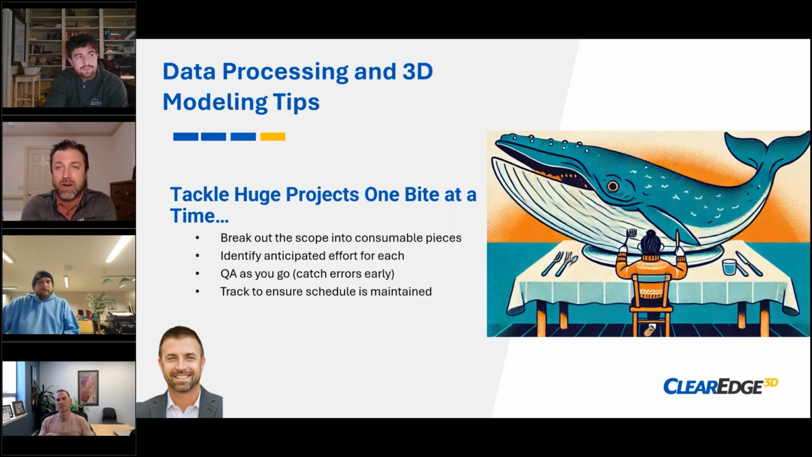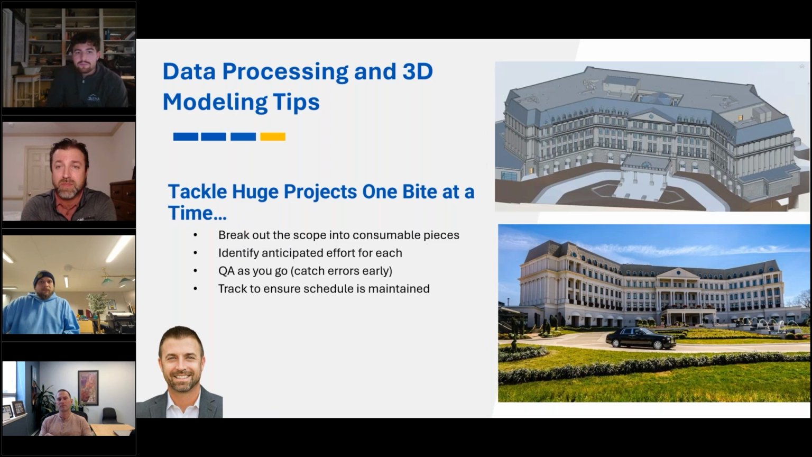I like to do that on the post-processing as well. So the big project comes in, I've got somebody and they say, how do I even know how to get this done? I'll give a project manager 2,000 hours to get a project modeled. It's very difficult if you're just trying to look at it as one line item. So I like to break it up into pieces.